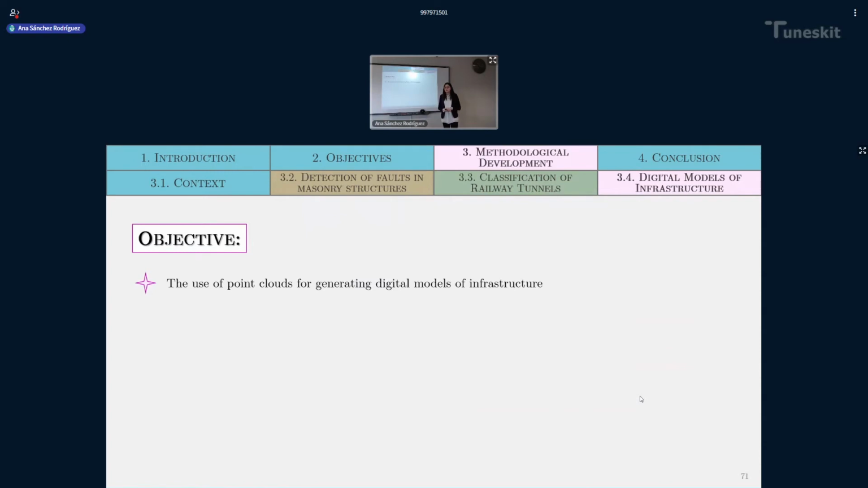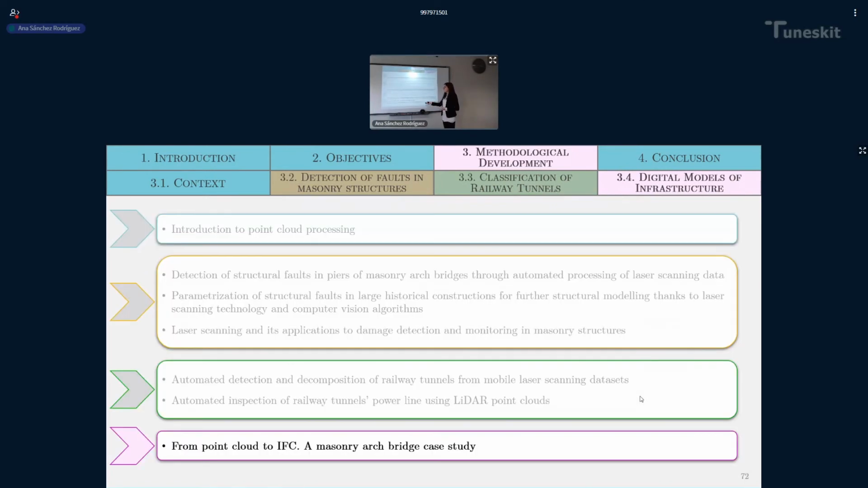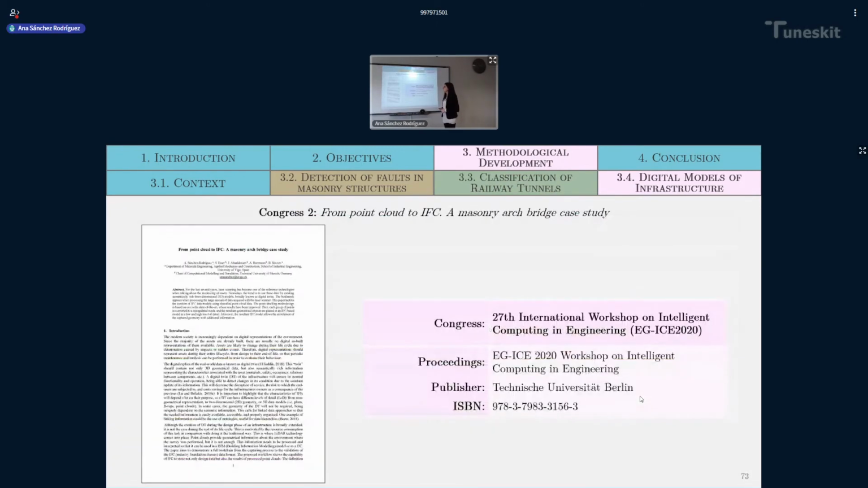The objective of this section is to use point clouds for generating digital models of infrastructure. This chapter is formed by only one publication, this one here. It was presented in the 27th International Workshop on Intelligent Computing in Engineering this year, in 2020.